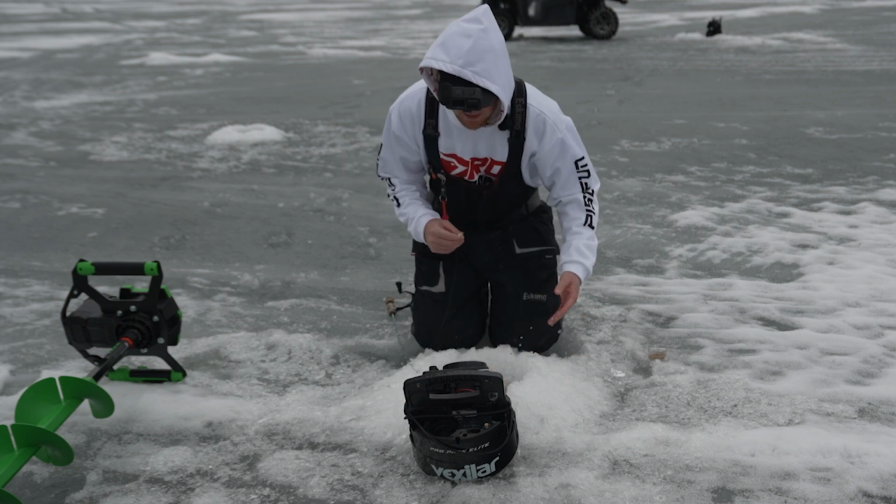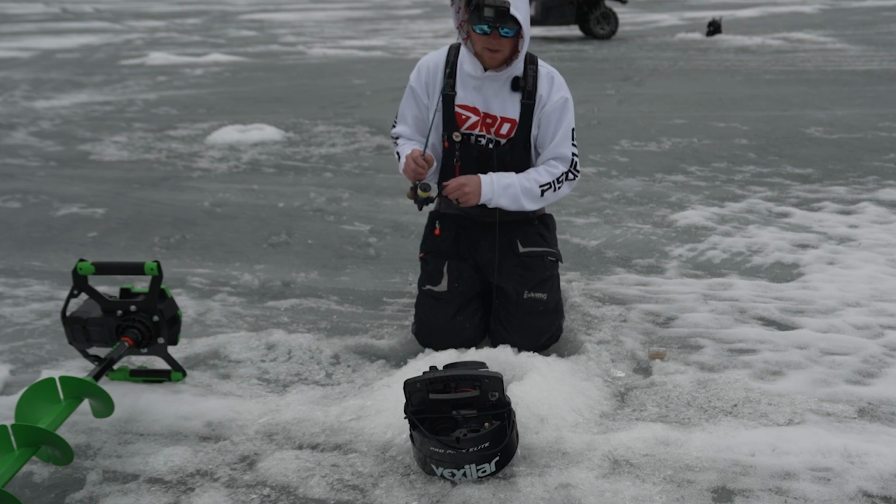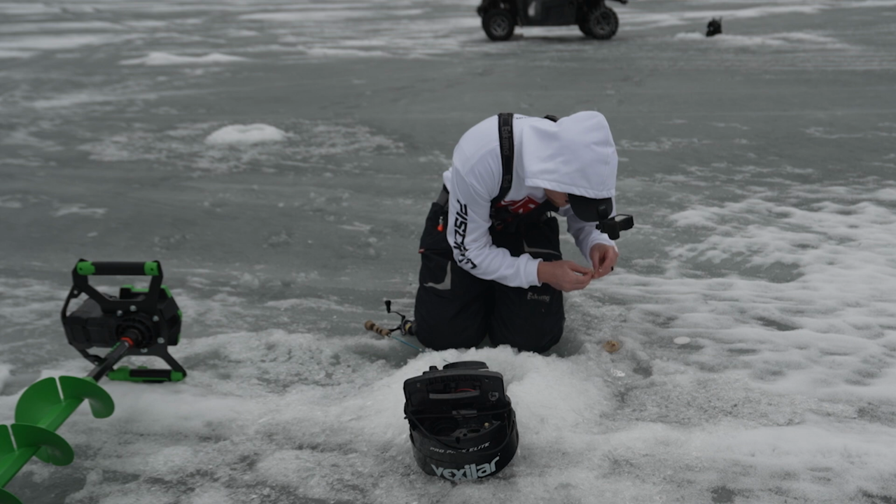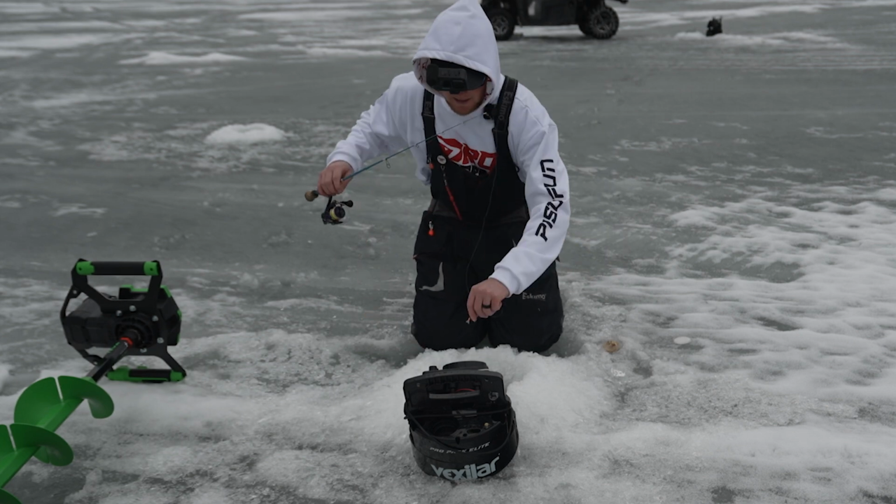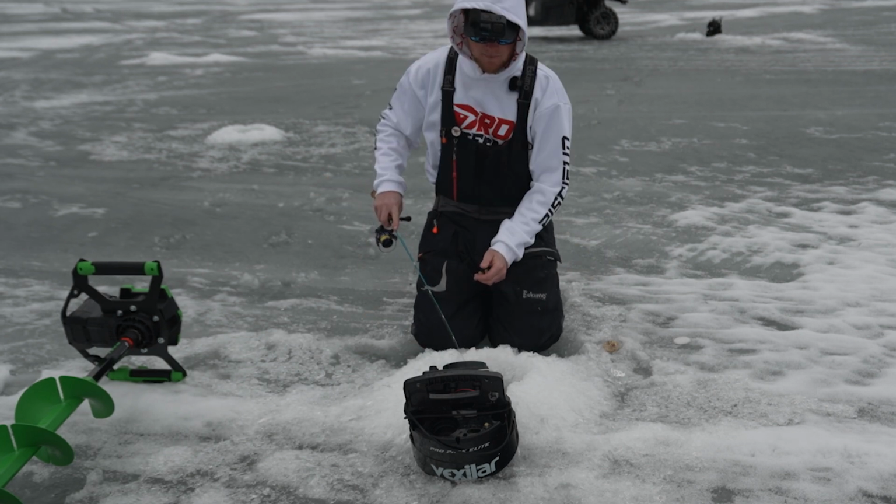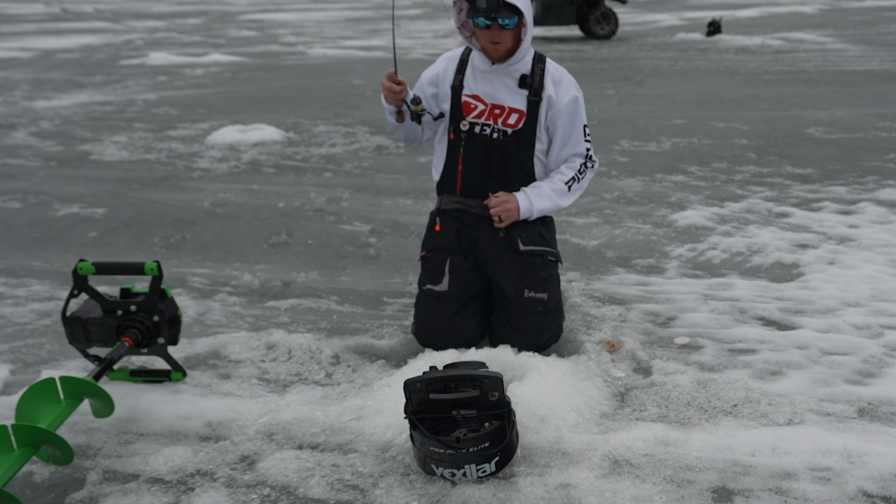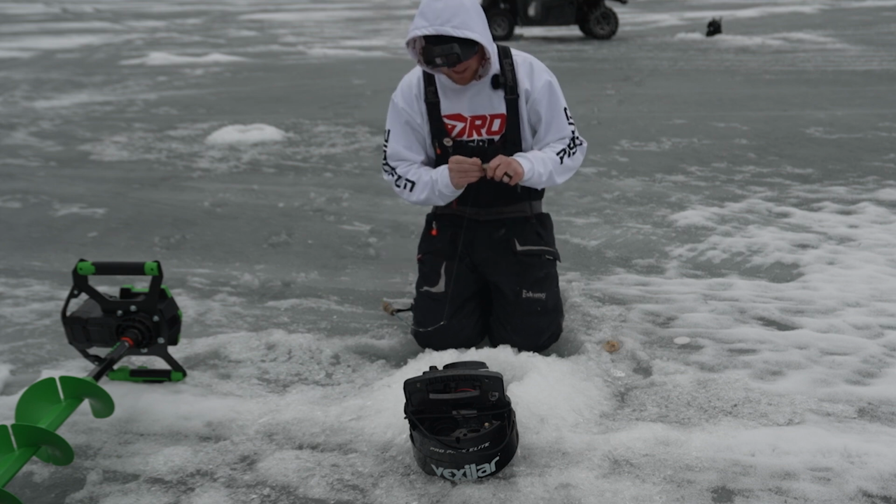Warm weather getting in. Let's see how quickly we can catch one with live bait. I bet it's gonna be almost instant. Here they come. Instant. That's not the size we're looking for, but still, that happened instantly.